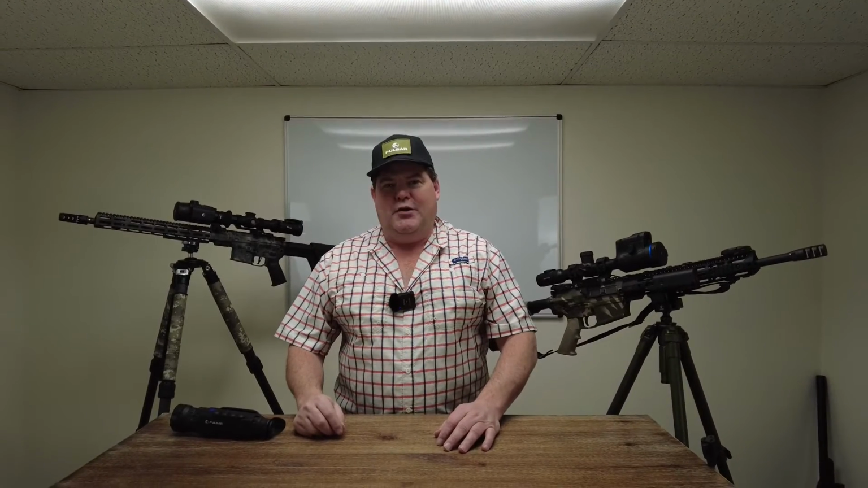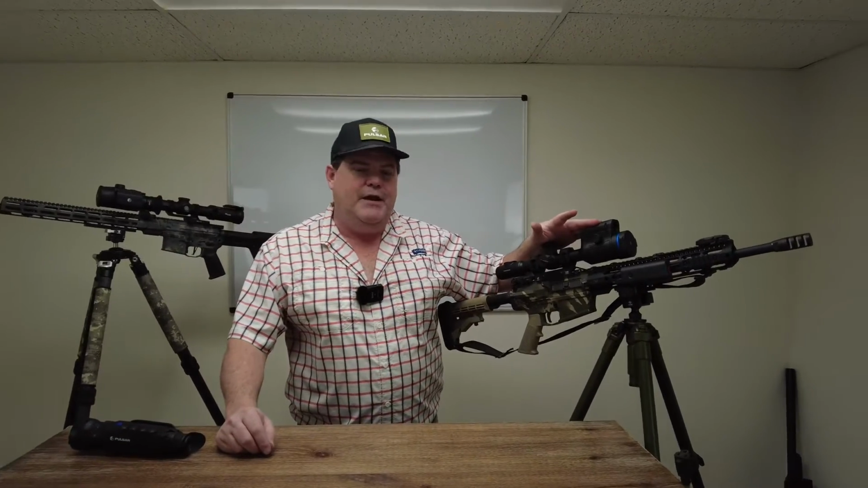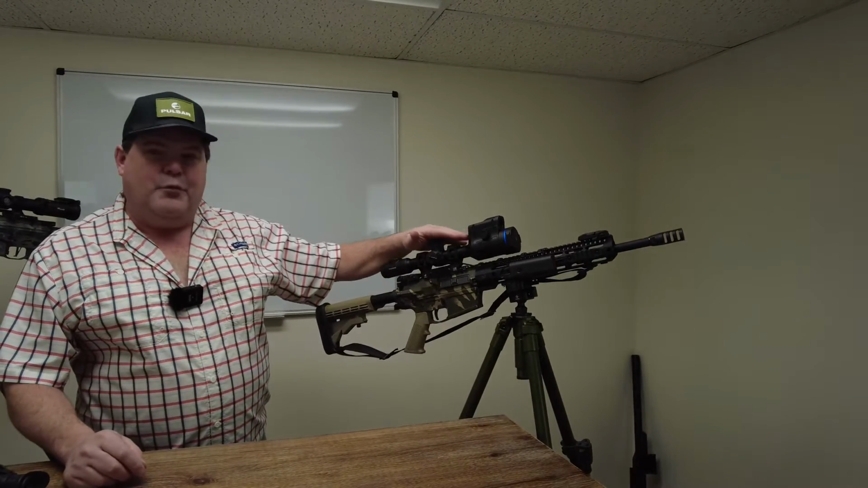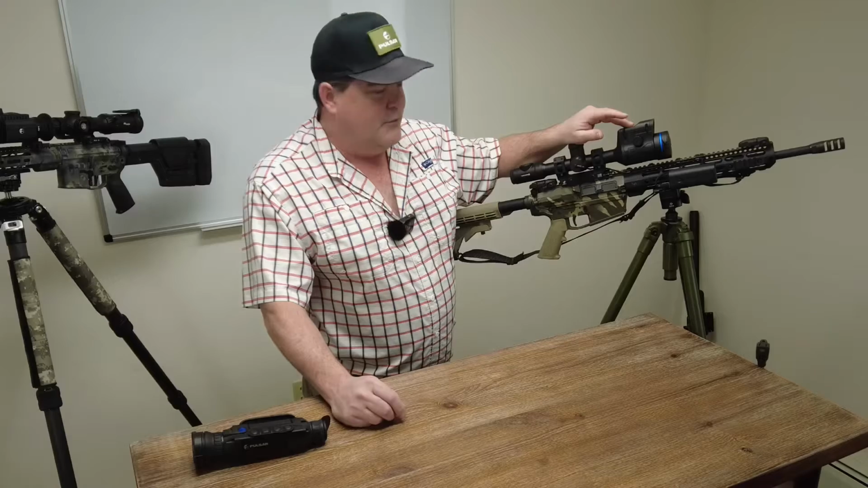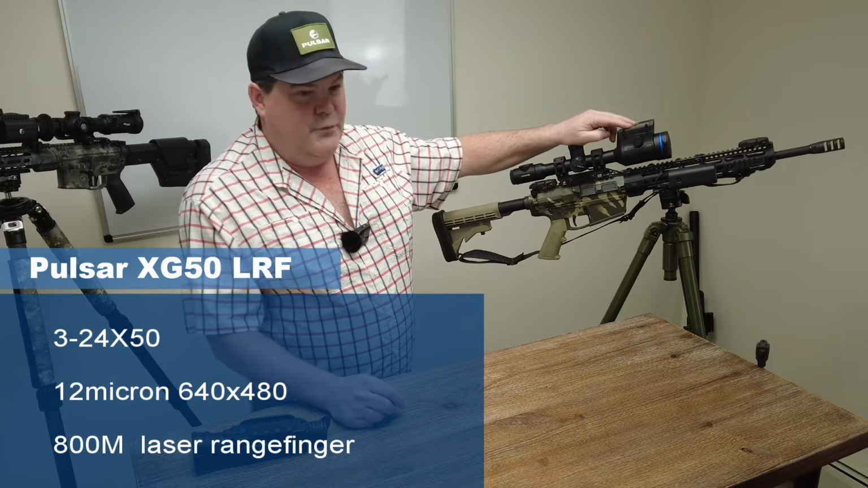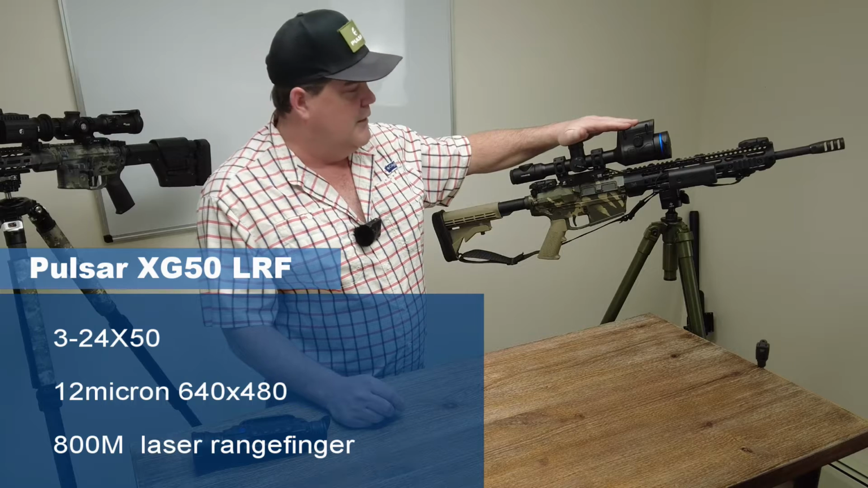Today we're going to be taking a look at the new Pulsar Thermion 2 XG50 LRF rifle scope that's come out. It's going to be a 3-24 offering in the Pulsar Thermion lineup with the 800-meter laser rangefinder integrated into it. That's going to be really useful down the road. We'll be seeing the ballistics app become available for this model as well.